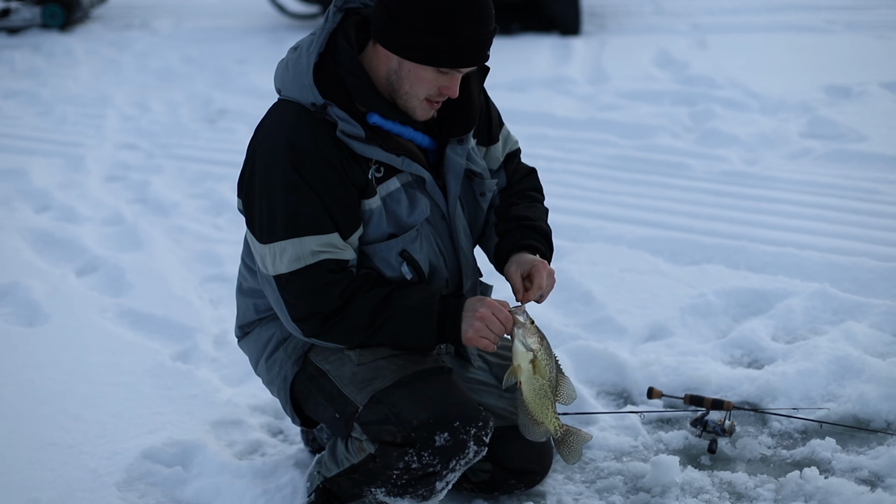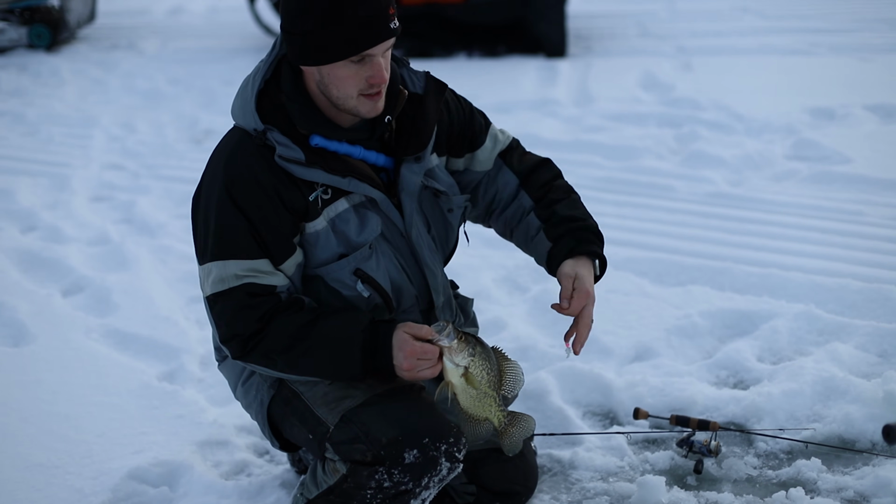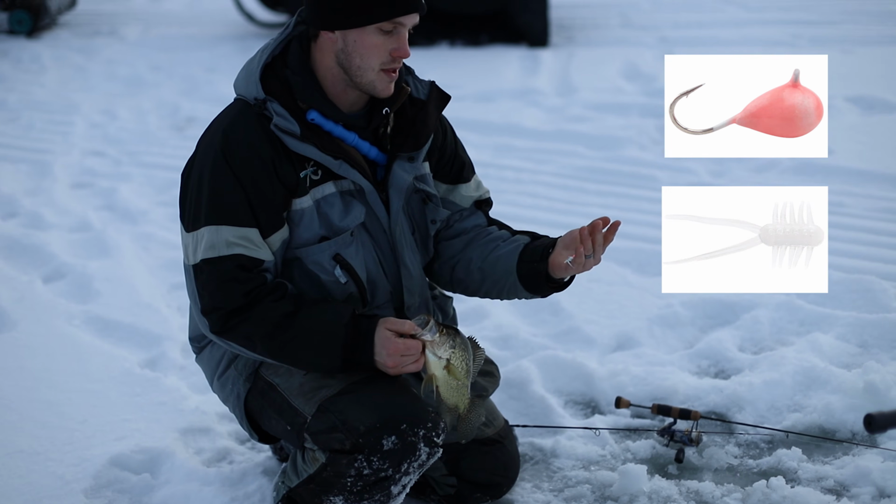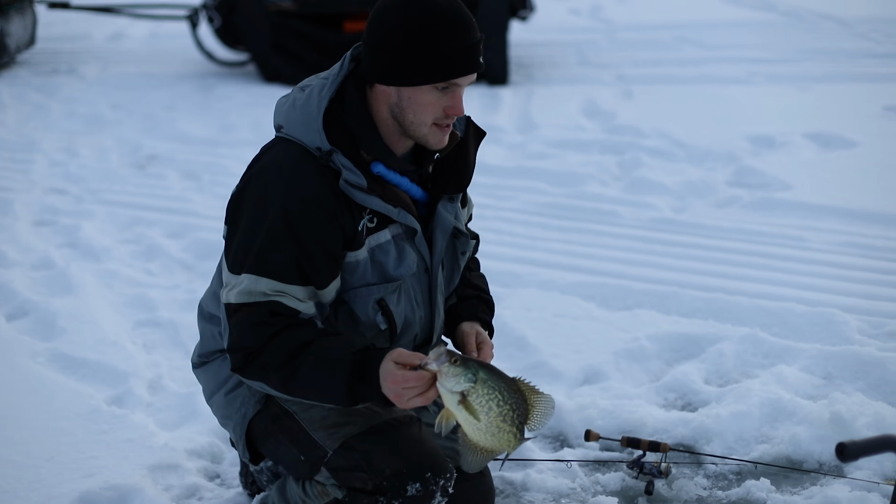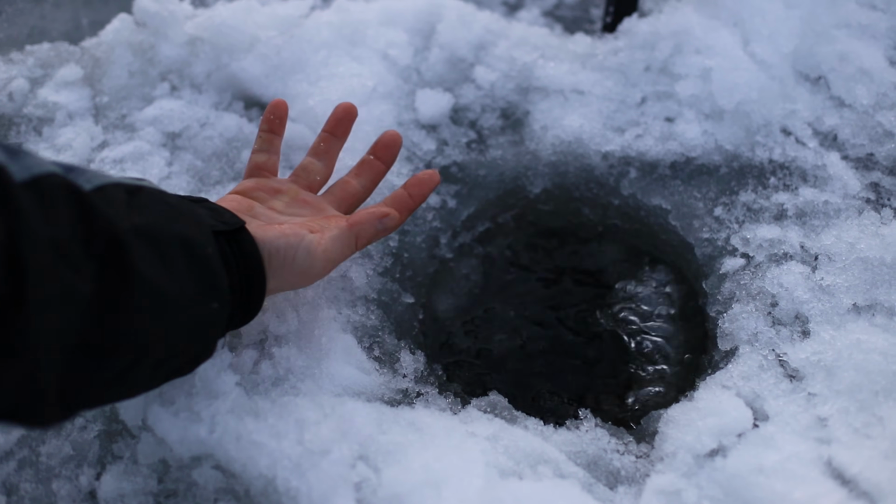So a lot of these fish were being neutral, almost negative. So I downsized to this little tungsten jig with a Mackie plastic on it. And we're still getting just quality crappies, these big crappies, big dinner plates, even attacking some of that smaller stuff.